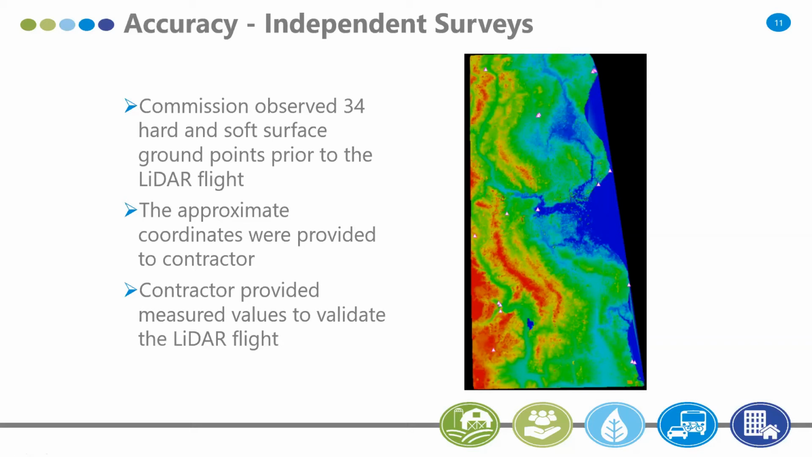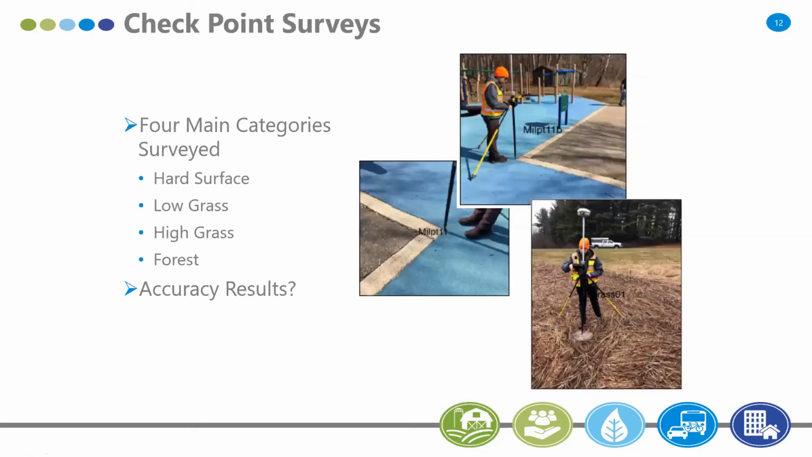We did provide pictures and locations, so you can go to the next slide, with varying locations as to what was being surveyed. They in turn provided us the measured value, and then we compared the measured value against our survey value.